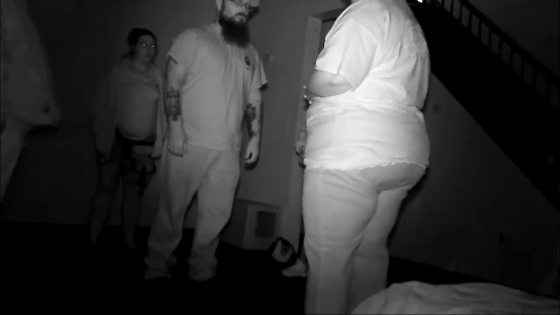Mr. Templeton, are you the one that people see in the window upstairs? Yes. Okay. Do you watch over the cemetery? Do you like that people come here to explore the cemetery?